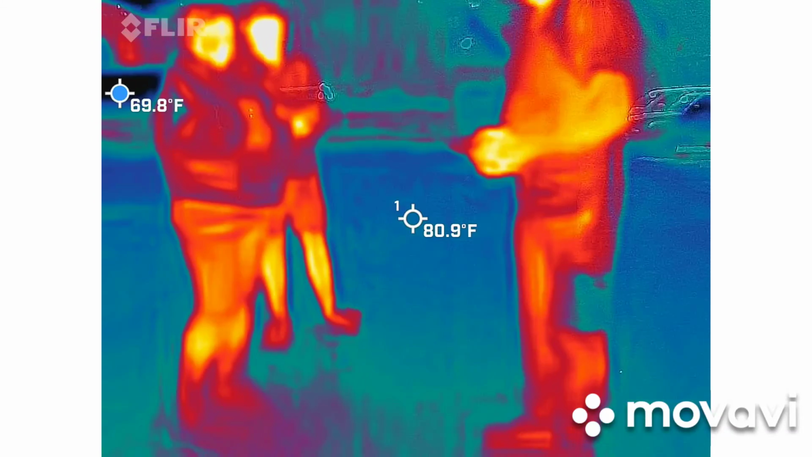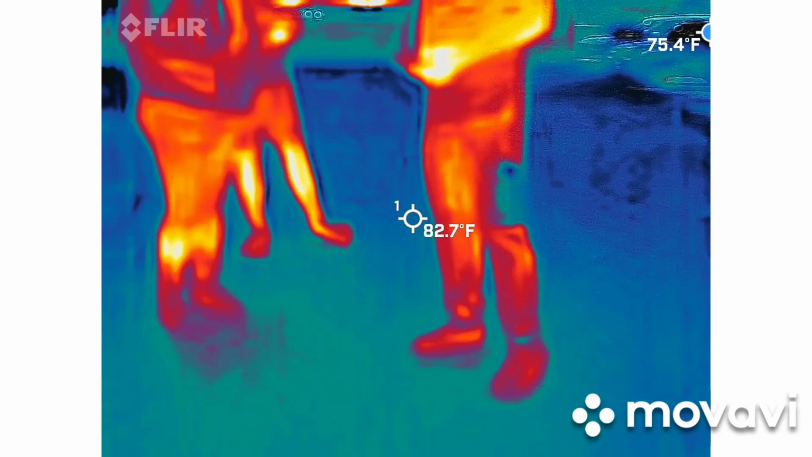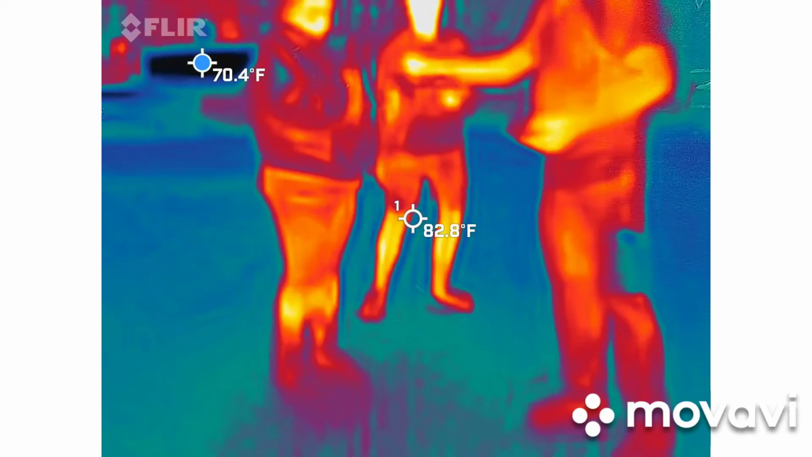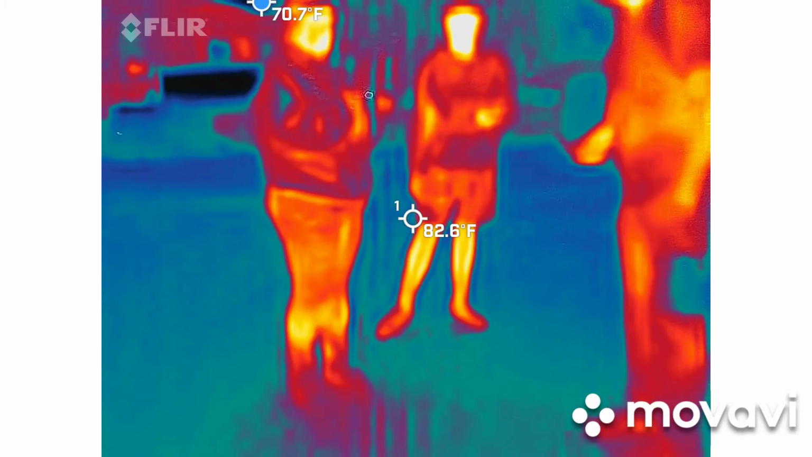And the other thing about your camera is that if somebody gets too close, you can turn the short range off and the long range will still be working for you. So you can use this little red button from time to time if you like, if it's too bright. But yeah, let's spread out a little bit. Let's see what we can capture.